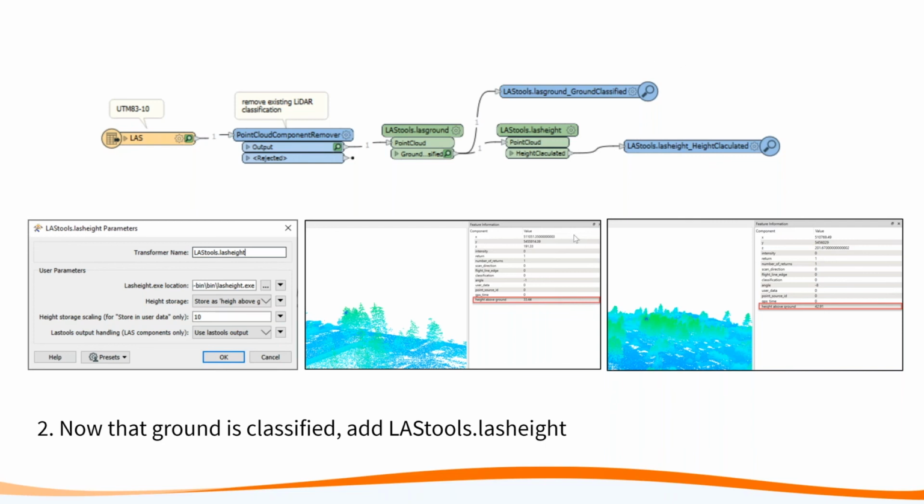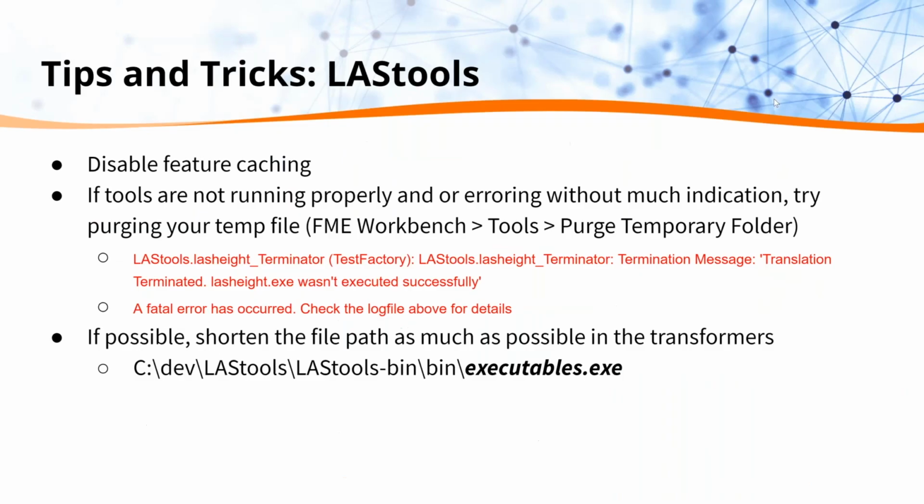And yeah, so now after running this, now that you have your LASGround, you have your ground points, and you have everything set up for your TIN, you can go ahead and run your LASClassify.